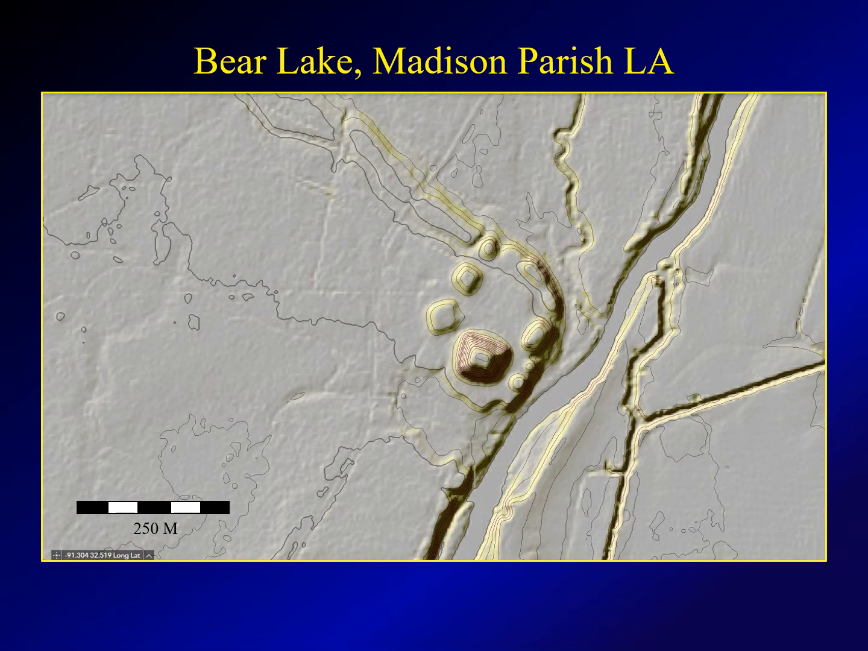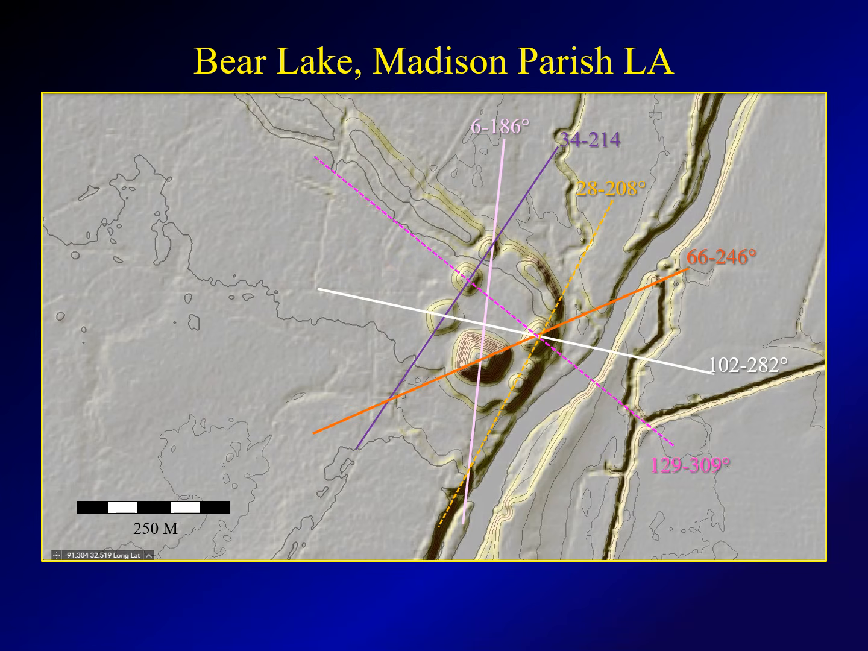Bear Lake Mounds, Madison Parish, Louisiana. Here's a cluster with a number of mounds. 3 of them line up on the 34-degree alignment. But we have a number of others, and you can draw any number of alignments through these. And again, this illustrates the challenge of trying to figure out which alignments are significant.